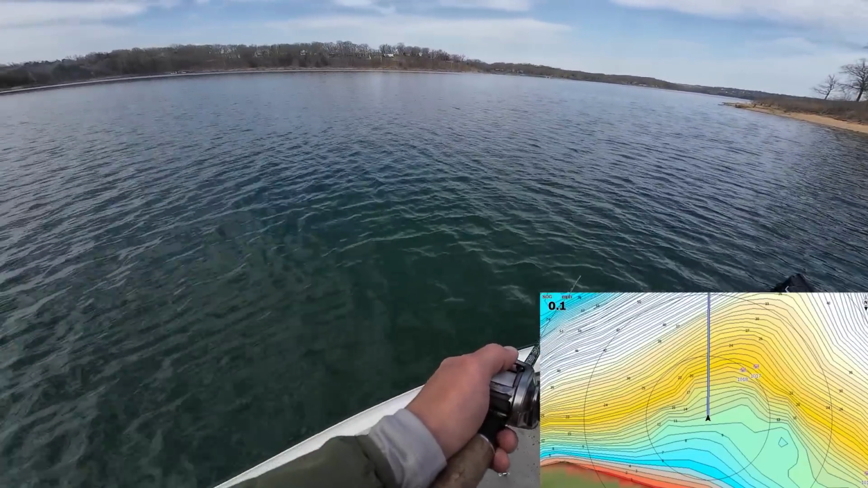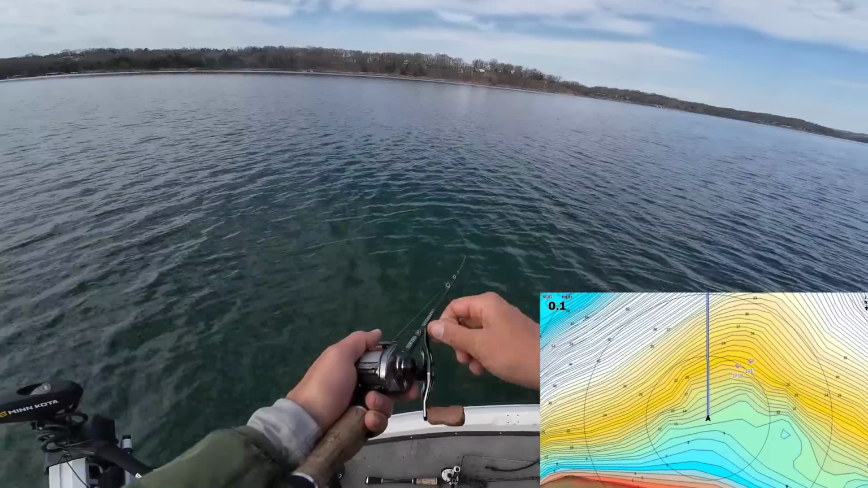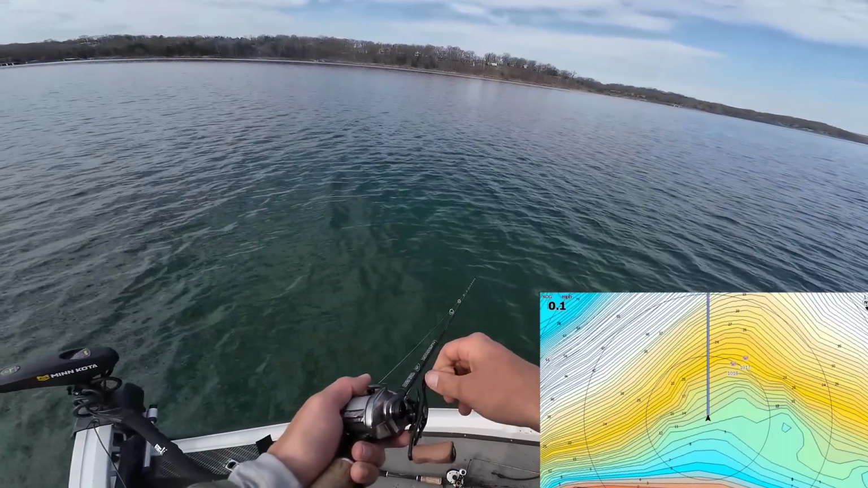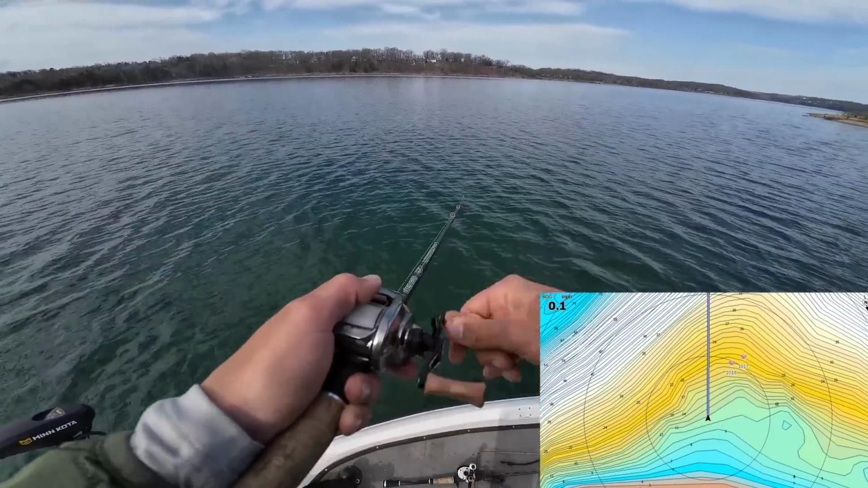So that's a little trick that is great, especially in the pre-spawn, because those fish are wanting to move shallower versus deeper. And so positioning your boat shallower and casting deep will help you cover water a lot more efficiently, keep your bait in the strike zone better, things like that. So just a little trick there.